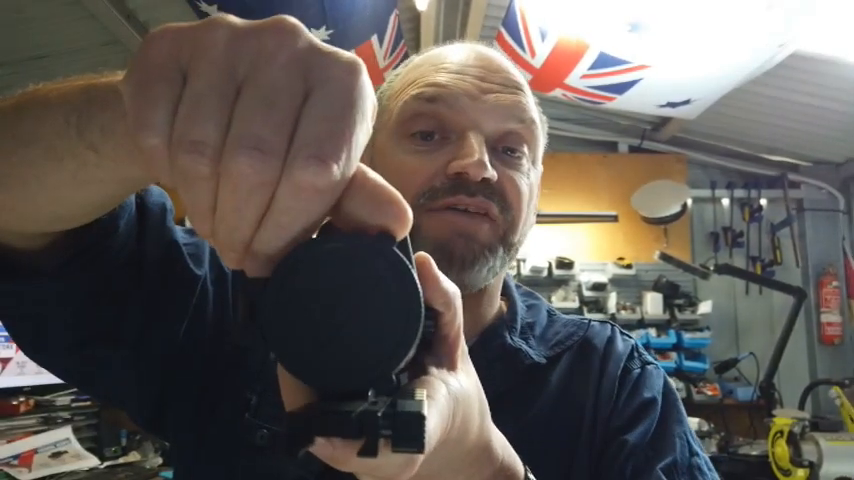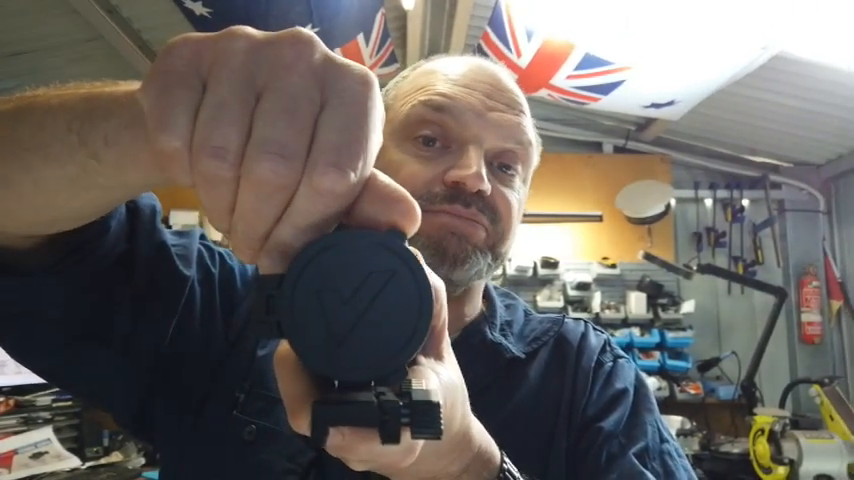On the front of the scope, you have a fitted or fixed lens cover, and that is permanently fixed. So if you want to remove it, you're going to have to do some modification to your scope. Not recommended by me because it may void your warranty. I do find it an issue because with the lens cover open, it does limit how much purchase you can get on the focal ring.